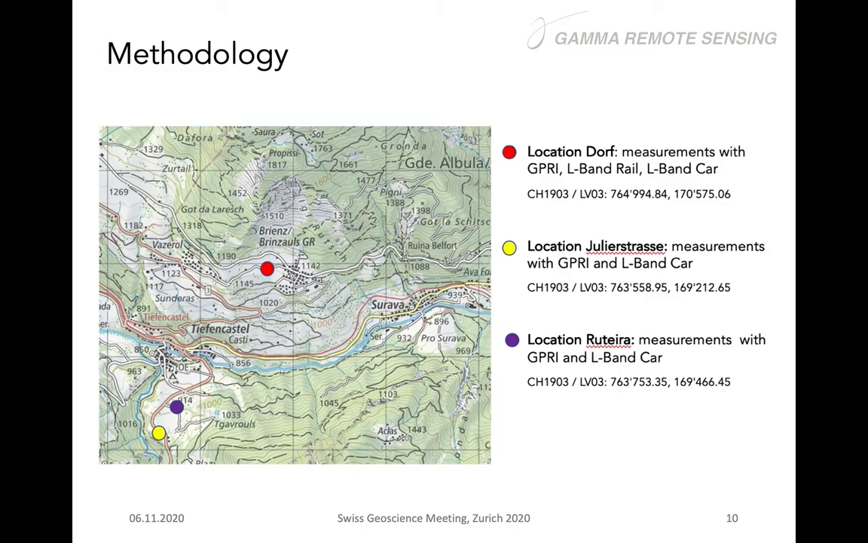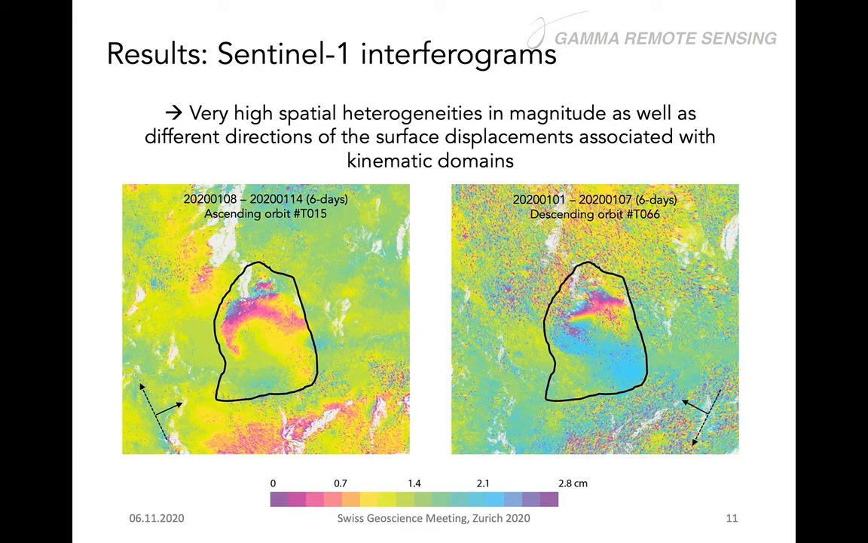And then we also tried to find out if it was possible to get good information from the other side of the Albula River, going towards the cantonal road towards the Eulerpass. And you see there are two locations where we tested both the GPRI and also the L-band radar. Here I show you some of the results and the main outcomes.